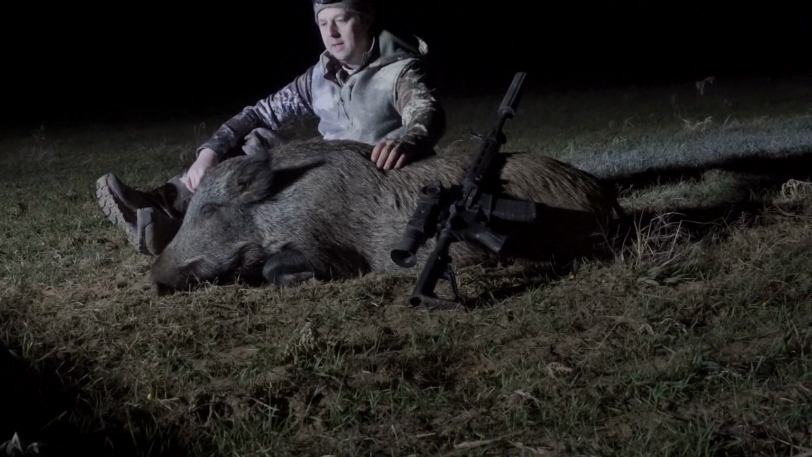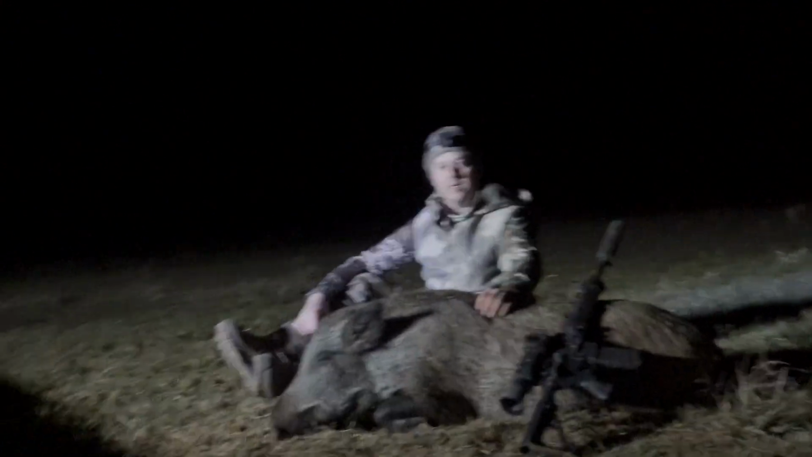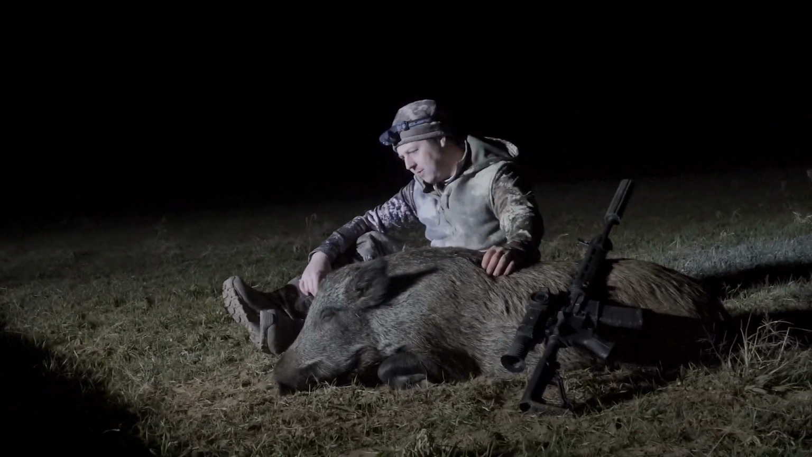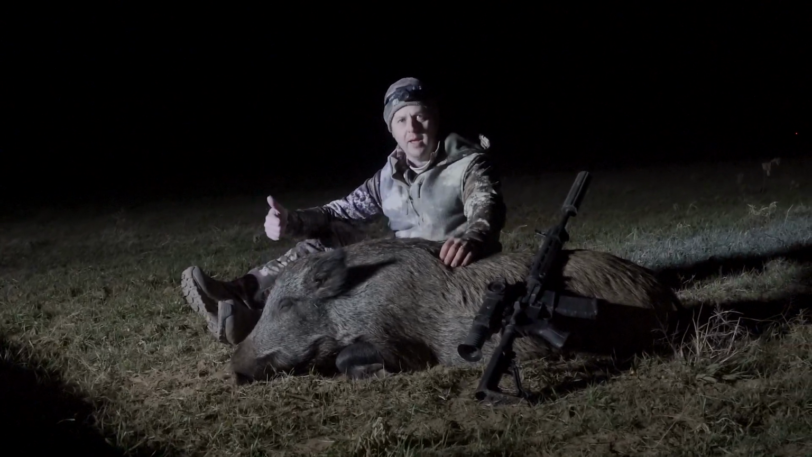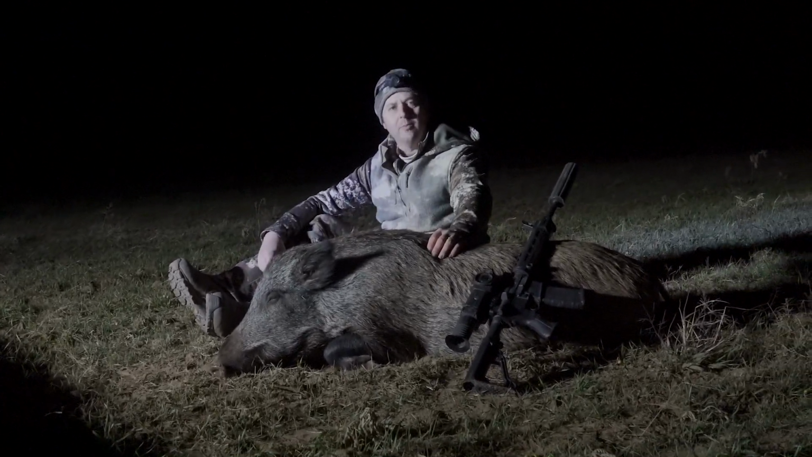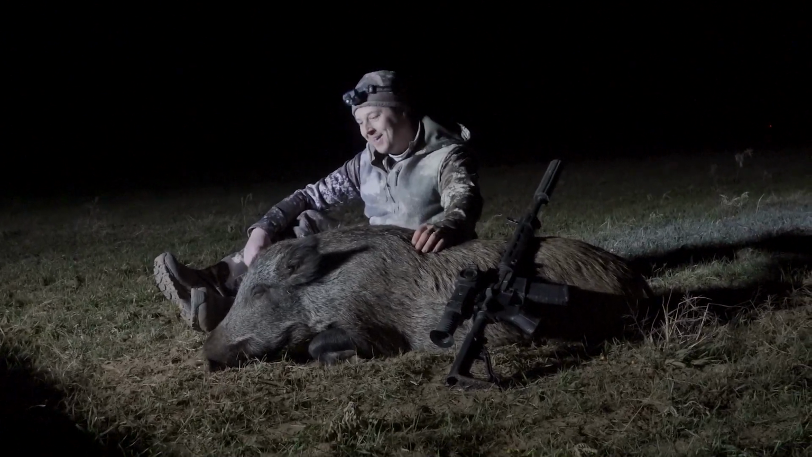That's a pretty pig. In my eyes, for a guy from Northwest Ohio that doesn't get to see wild hogs too often, that is a pretty pig. She's got a different color coat. She's not black, she's not red. Kind of a salt and pepper, if you will. And she's going to be good with a little bit of salt and pepper.